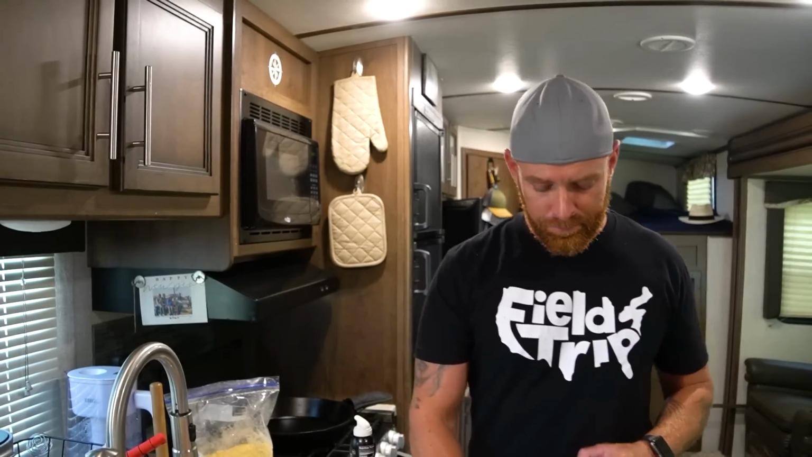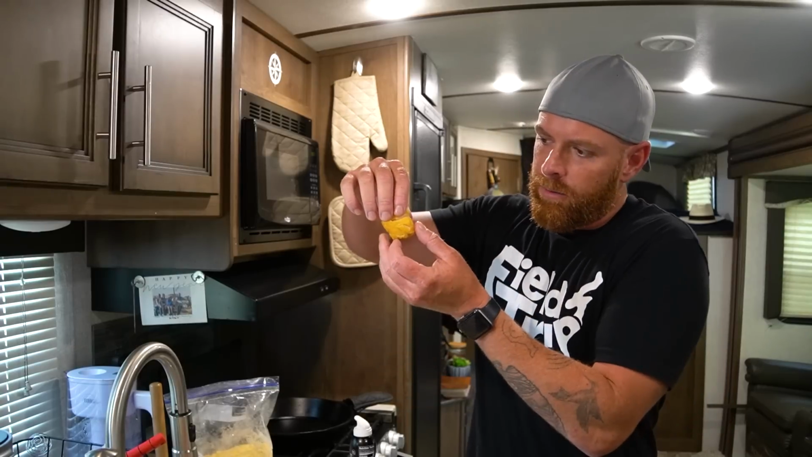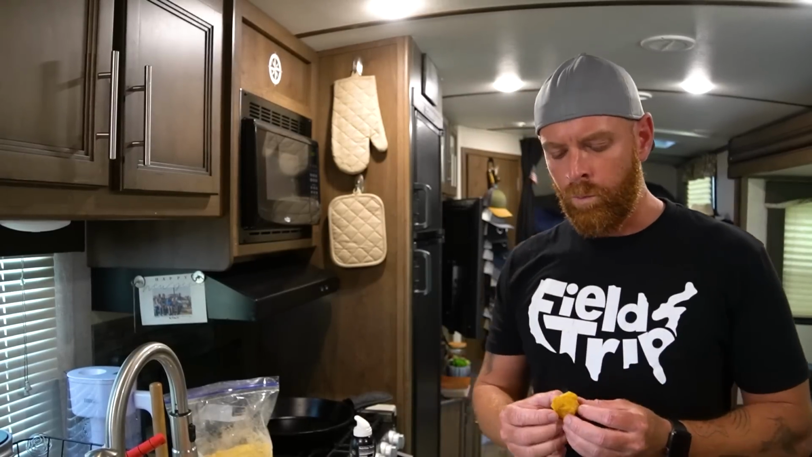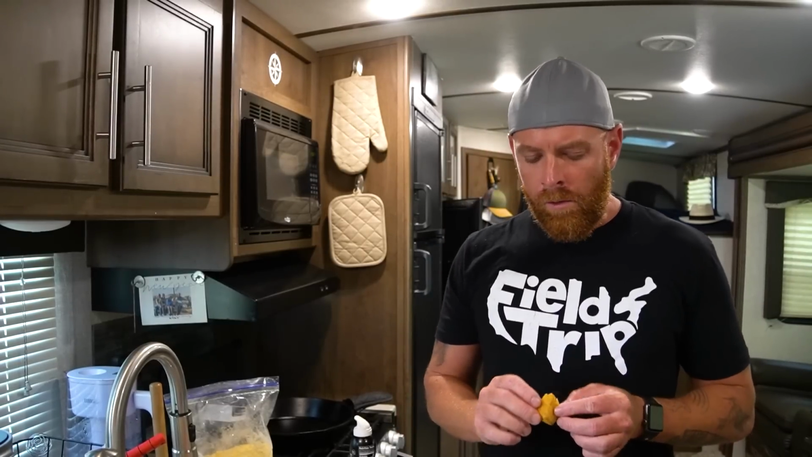That is fantastic. It is crunchy on the outside, still moist on the inside. It's coming apart in these little sheets, these little layers, flaky, just like it should be. Oh man. Striper is grossly underrated table fare. Man, that's fantastic.